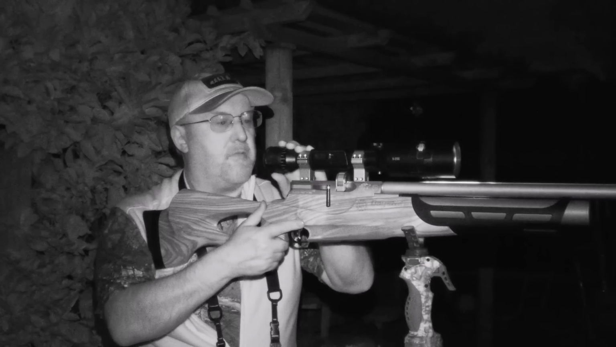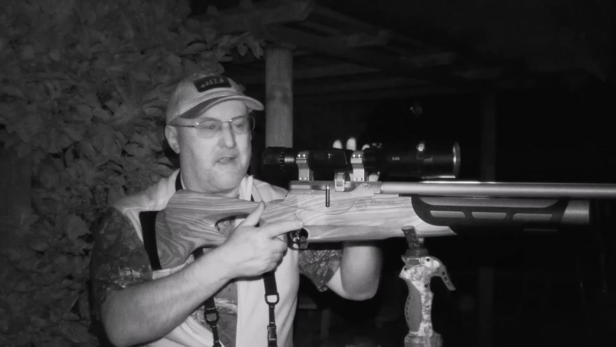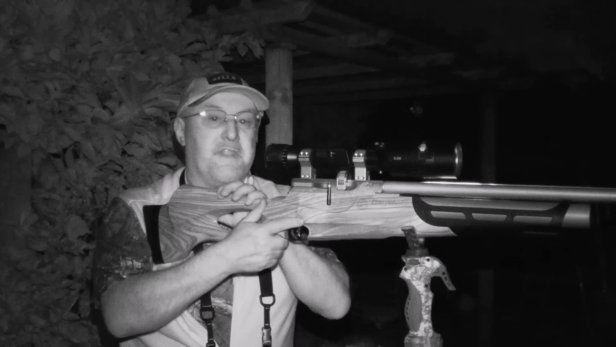On top of that, I've got my ATN X-Sight 4K Pro, so that I can obviously shoot in the dark and record footage. And holding those together is a set of Sports Match mounts, and I use those because they're guaranteed for life and they're made in the UK.